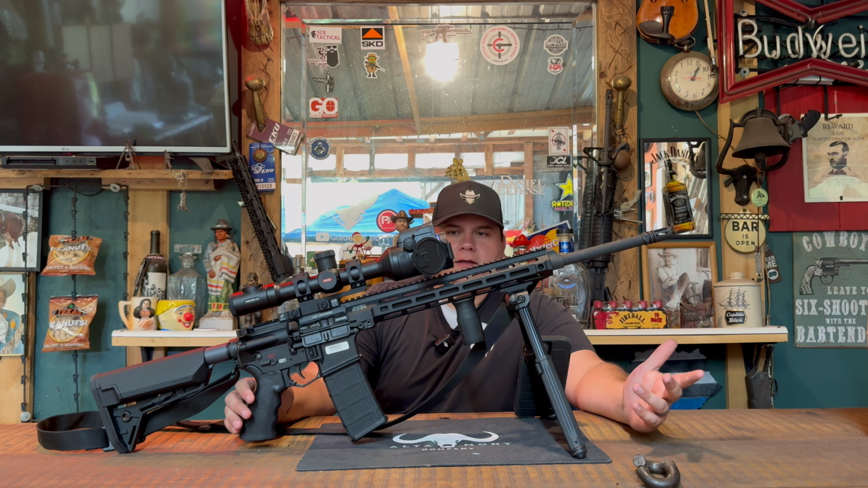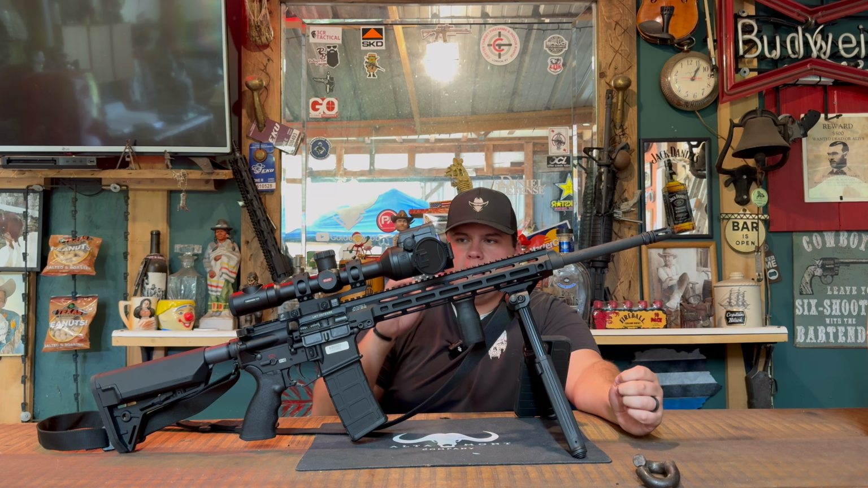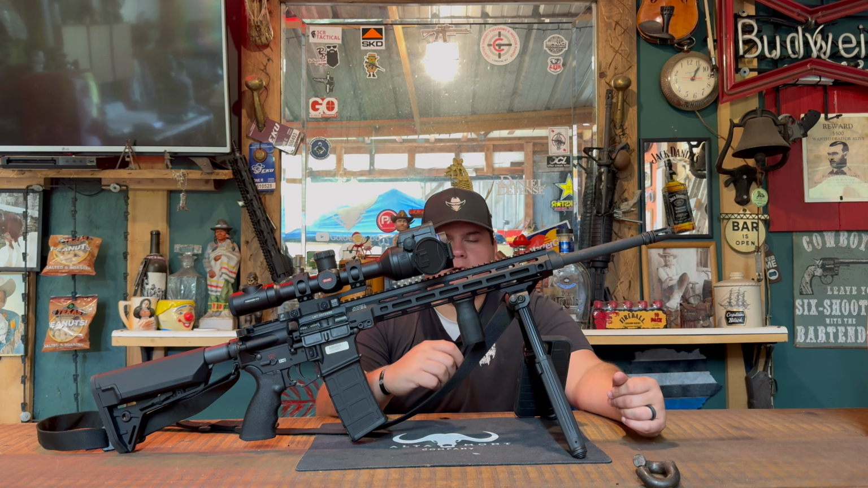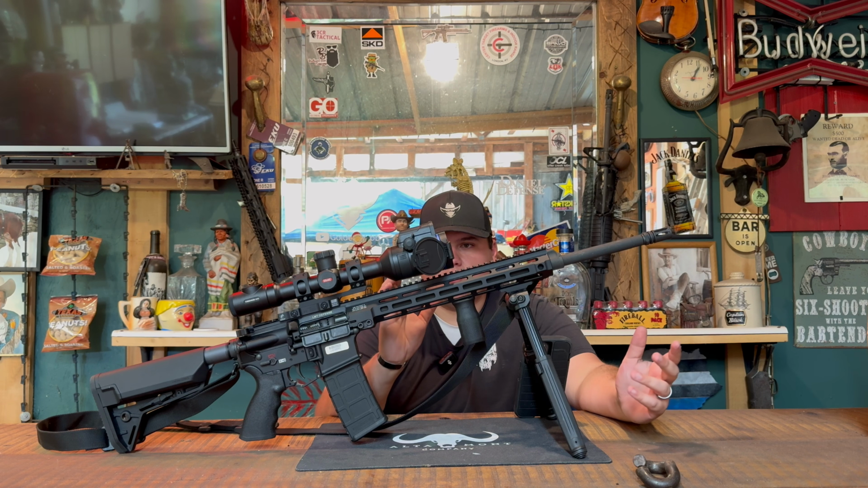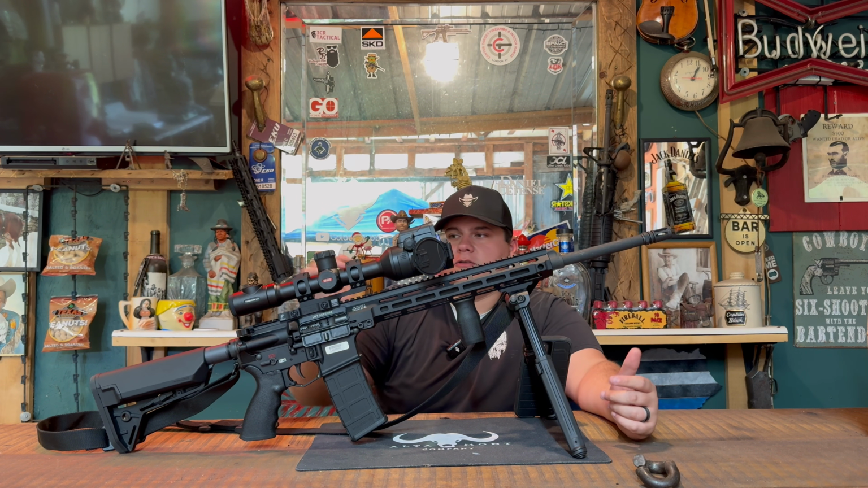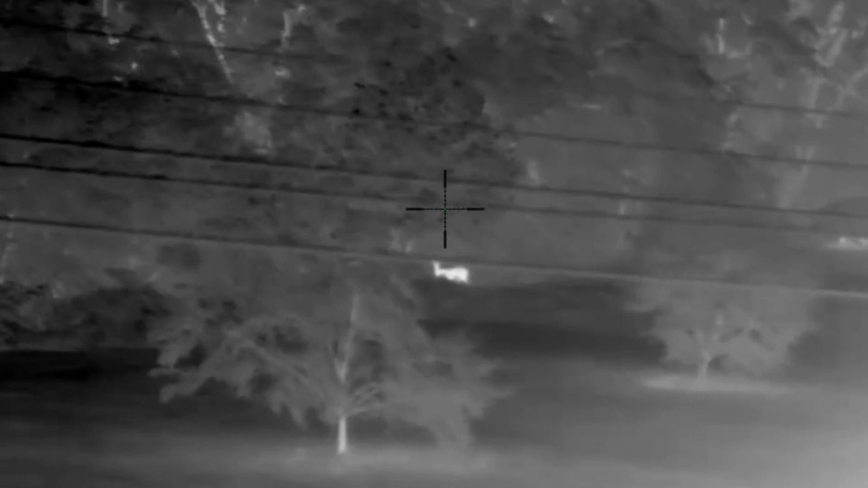Stick with me throughout this review, because we're going to be switching back and forth a little bit from me talking here to actual footage of us shooting this. This rifle scope is a duo rifle scope, as in the name, where you can look through it in normal daylight with a 4K camera, and you can also look through it with a thermal scope, which is the bottom part here, and up here is the 4K camera. You can switch by just touching a button here, and it will switch from thermal to the 4K normal digital camera.